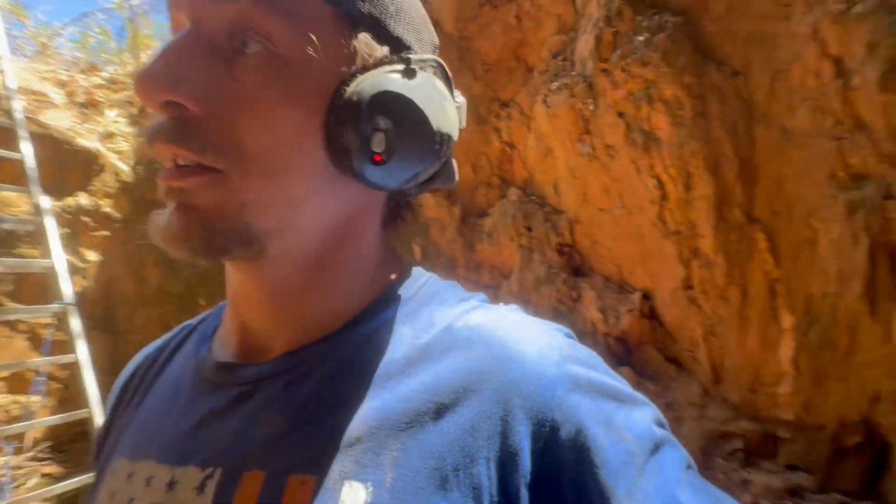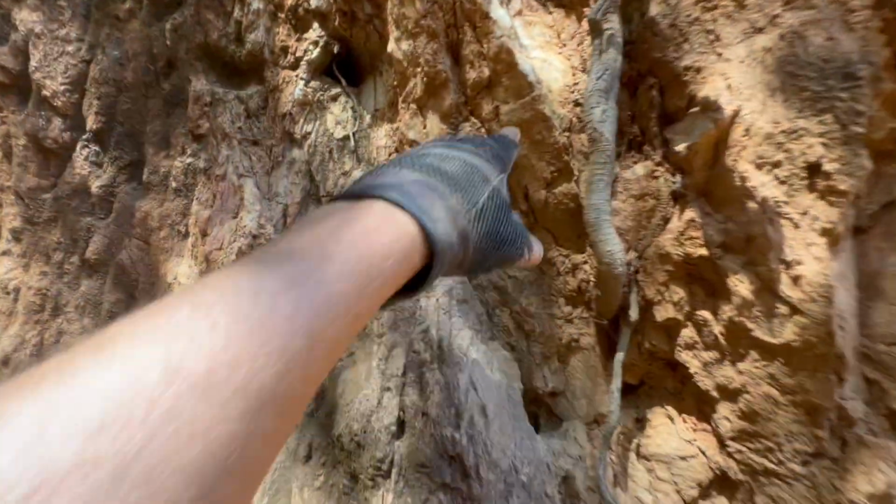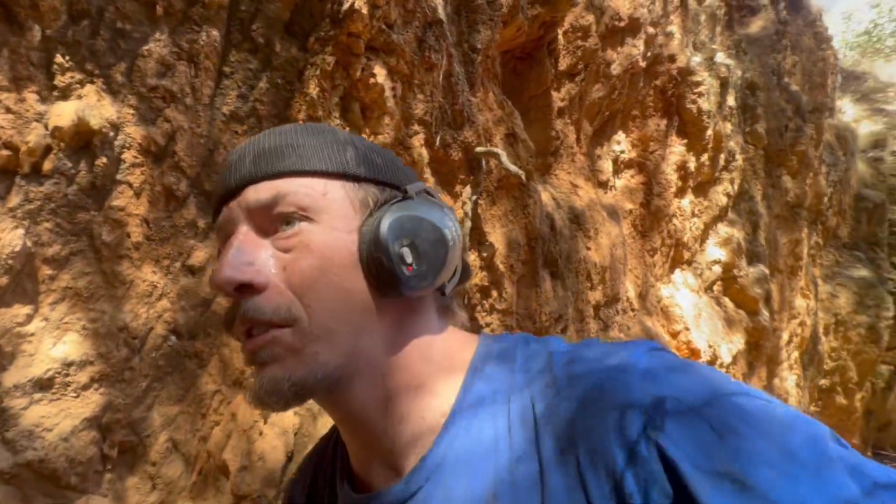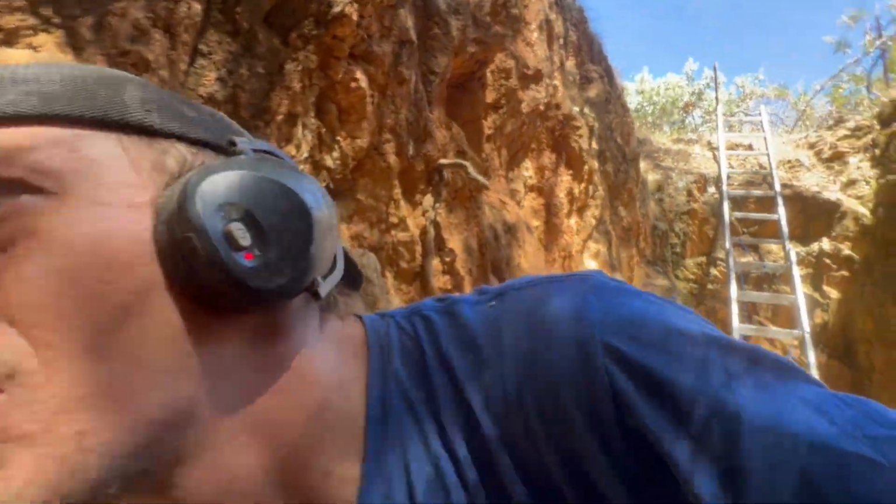I wish I knew more about geology, but I'm learning. Slowly but surely. Here we got that quartz vein again. And these are small little stringers, which are good. They're good for gold.